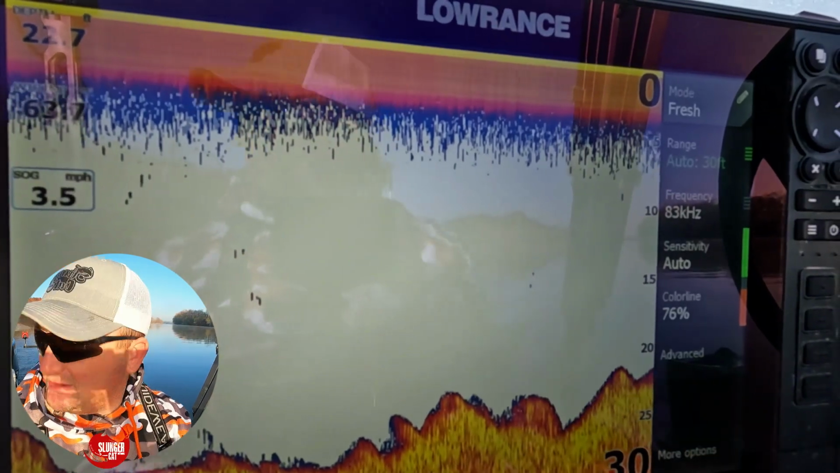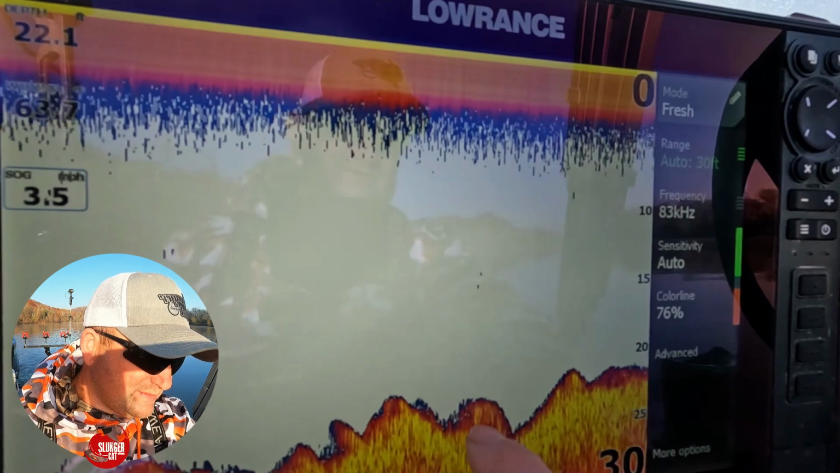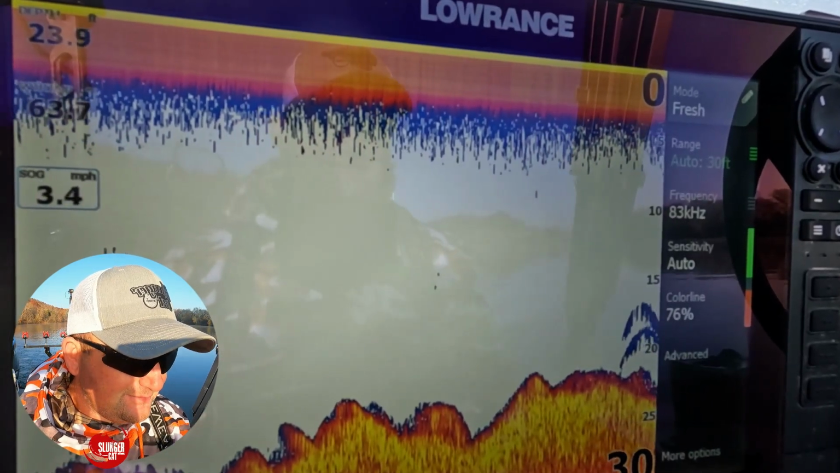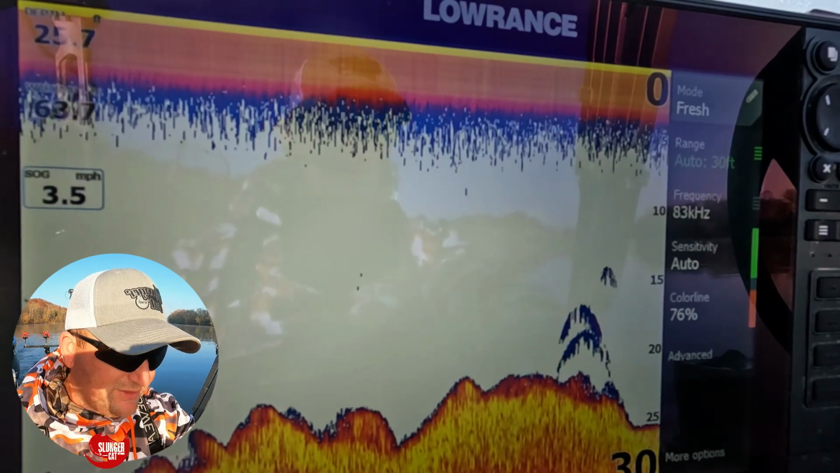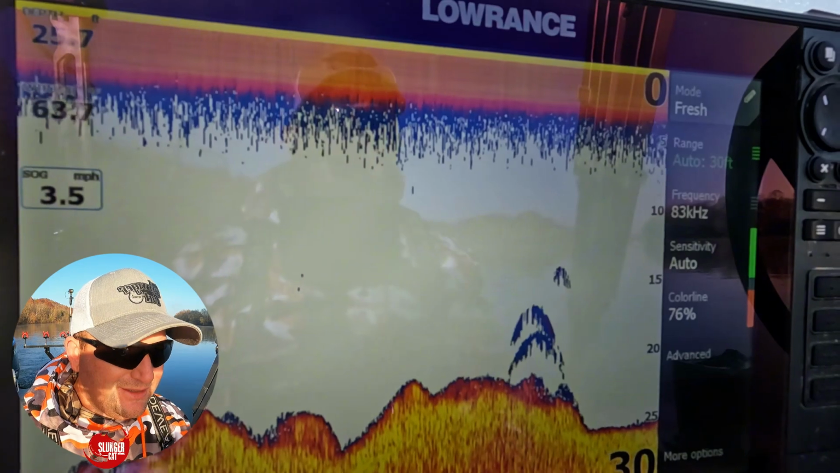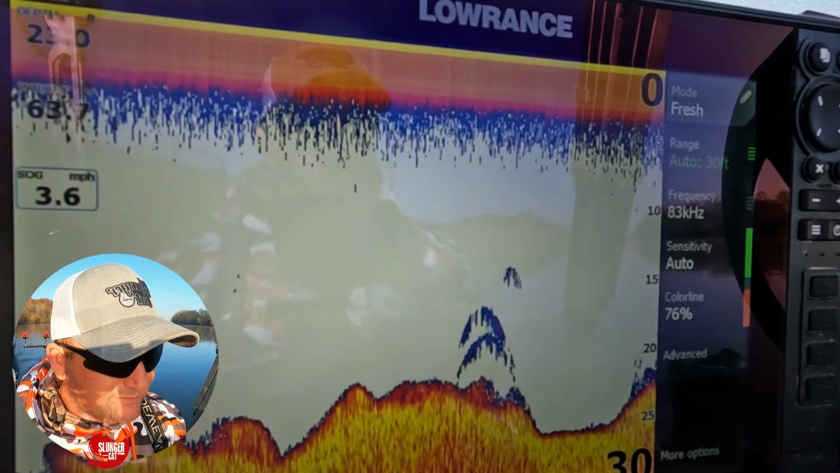Got some nice depth contours with some wood. You can see some wood in there. A couple more fish right here, and they're on this wood. This bank just has some nice depth changes. We don't have a lot of current, so it doesn't surprise me to see these fish up into the water column.